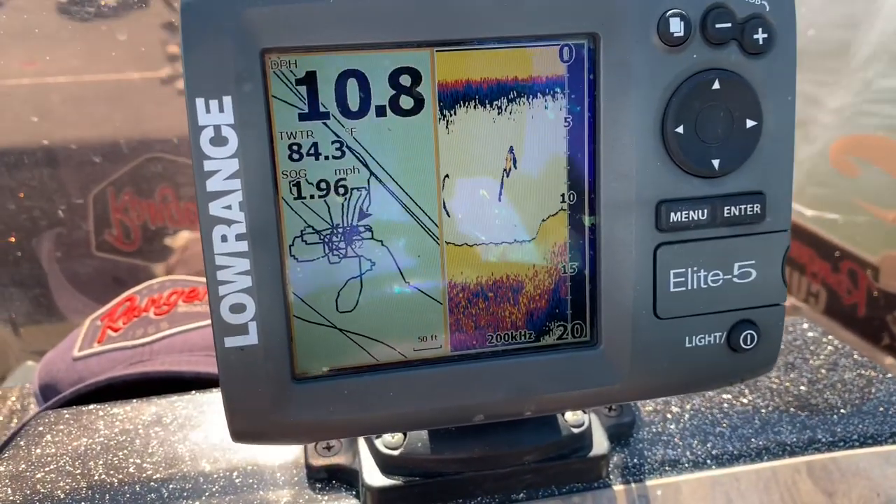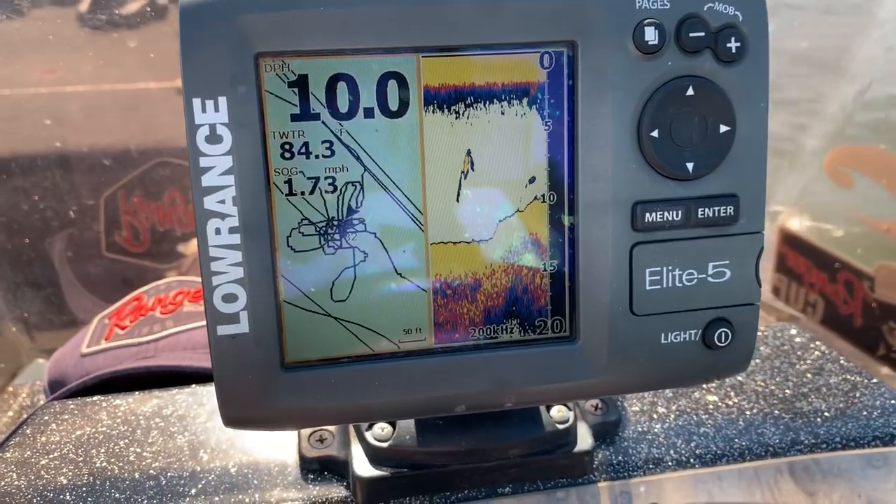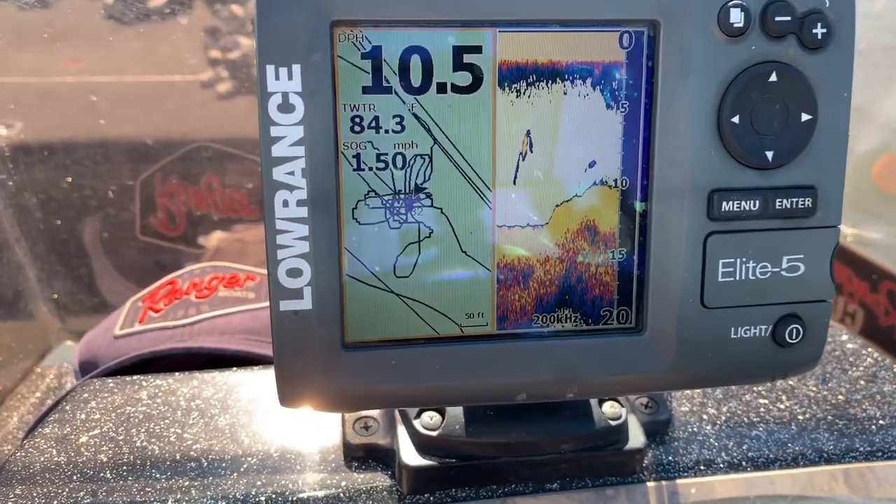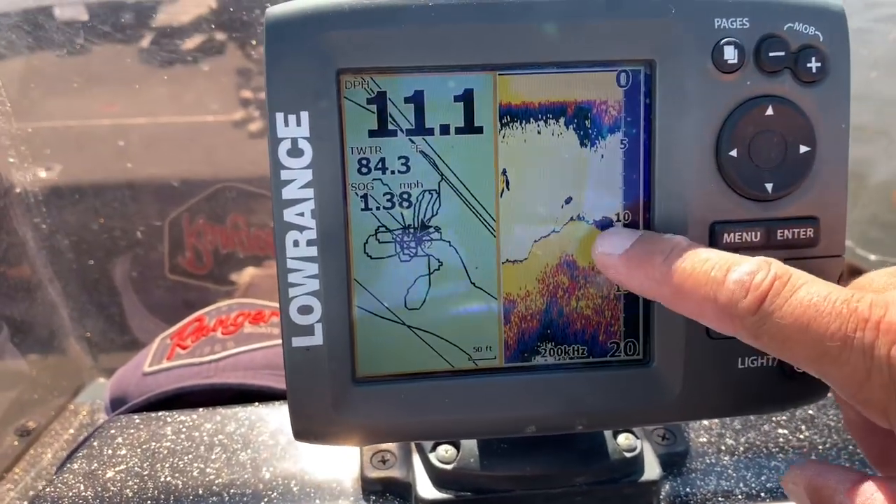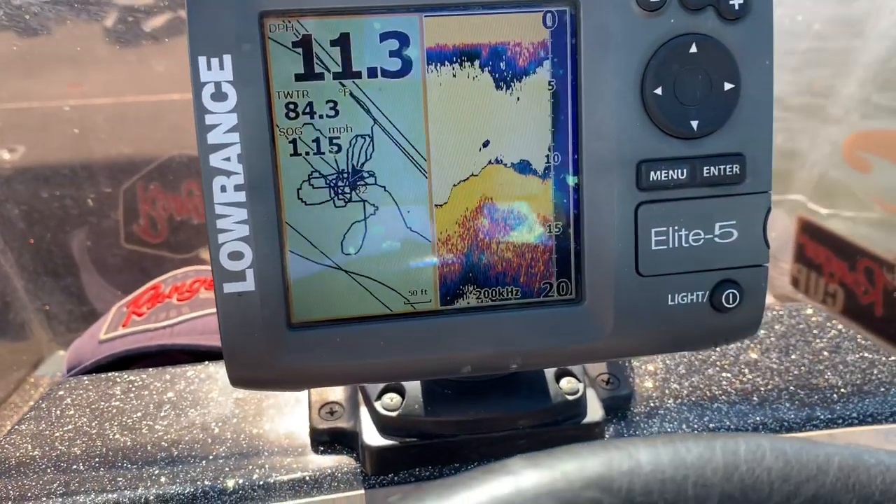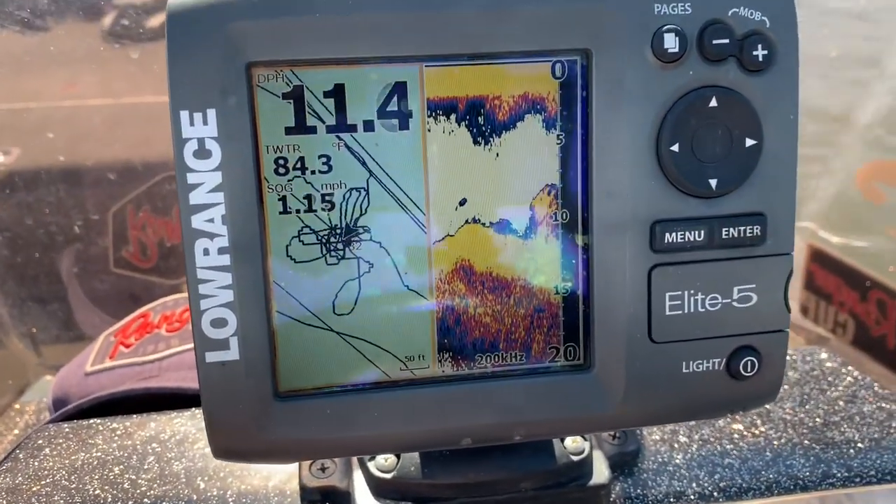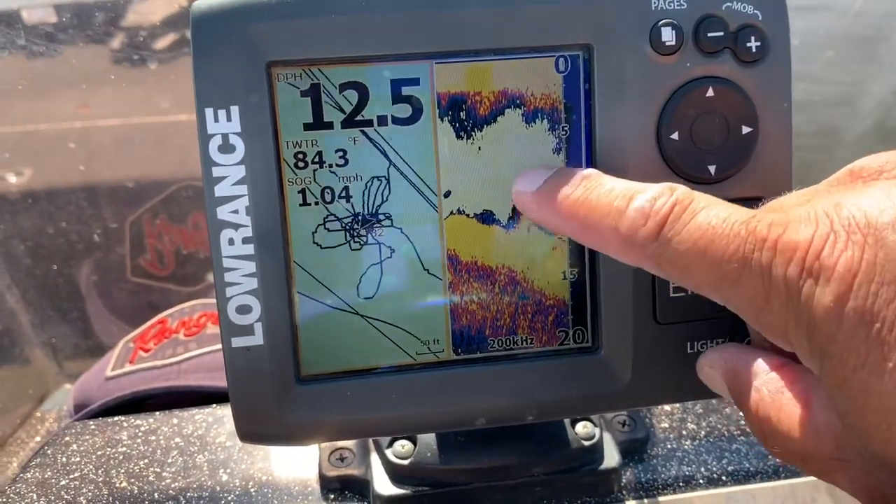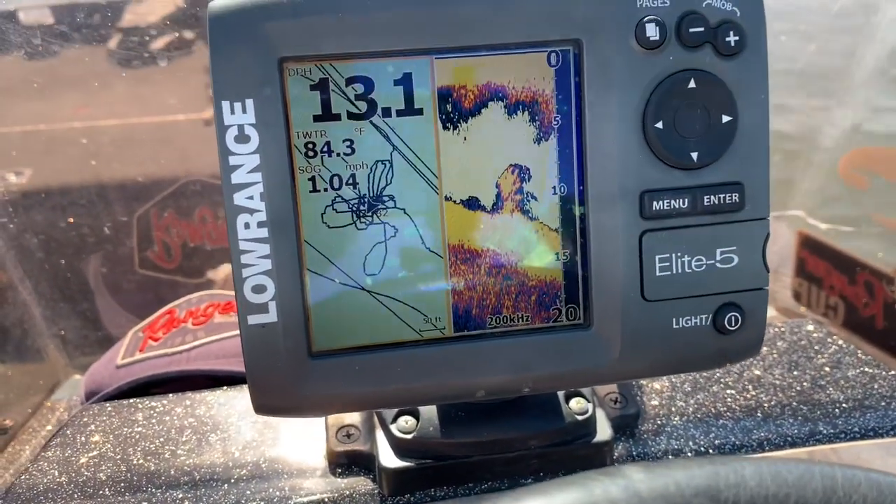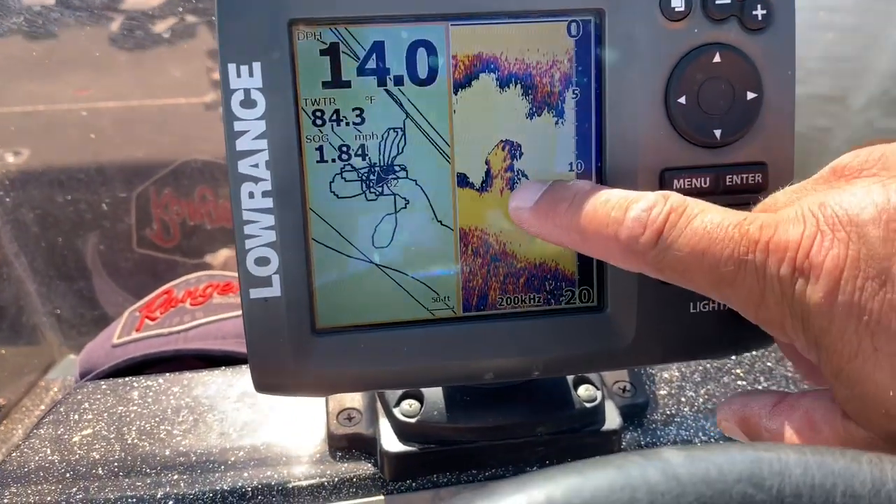Little high spot right there, it comes up. Just a little bit. I caught a little bit of it that time. There it is right there. You see it right there? Good brush right there. Fish on the back side of it.